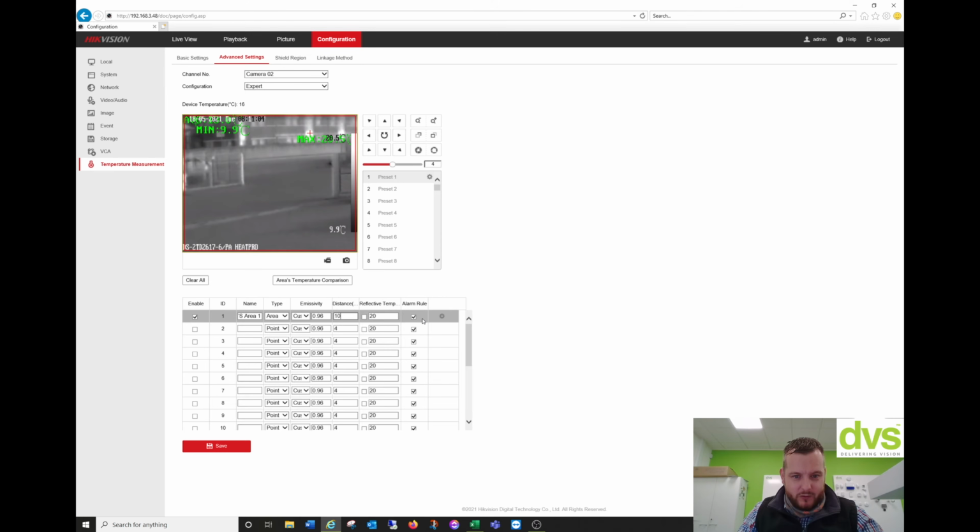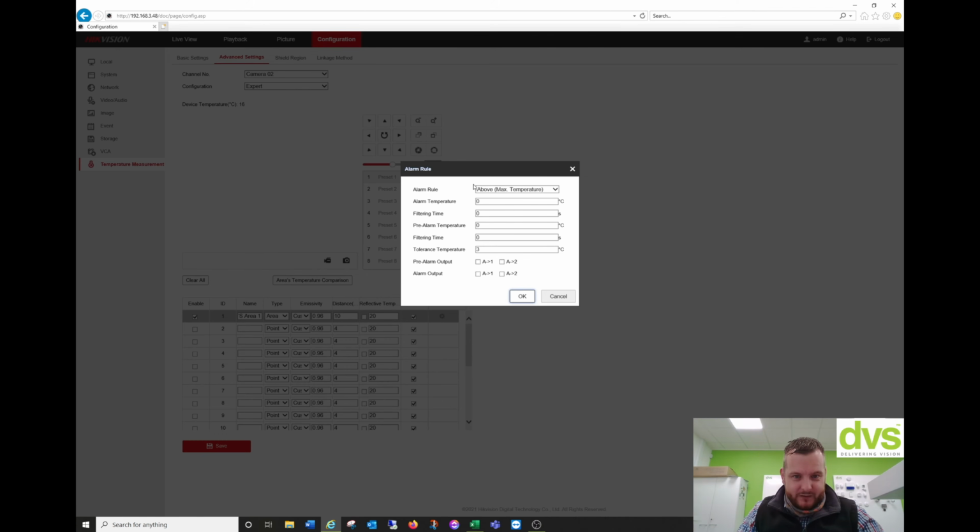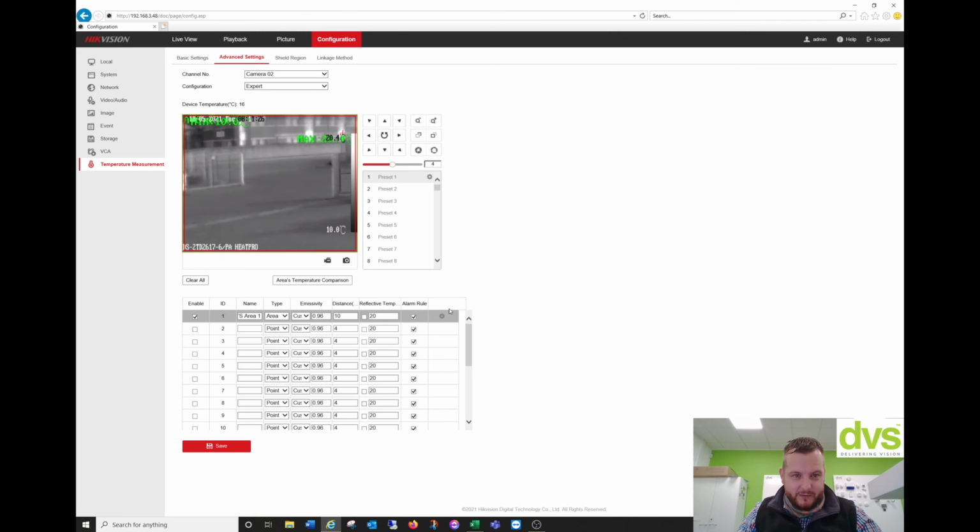An alarm rule enabled, click on there. So alarm temperature is anything 35 degrees. Let's say 38 degrees. Filtering time 1 second. Pre-alarm is 35 degrees. Filtering time 1. Tolerance temperature 3 degrees. And then you've got the pre-alarm output and alarm output. Click save. Really simple to do. And what we're going to do now is draw our area. So we'll go from there to there to there to there.